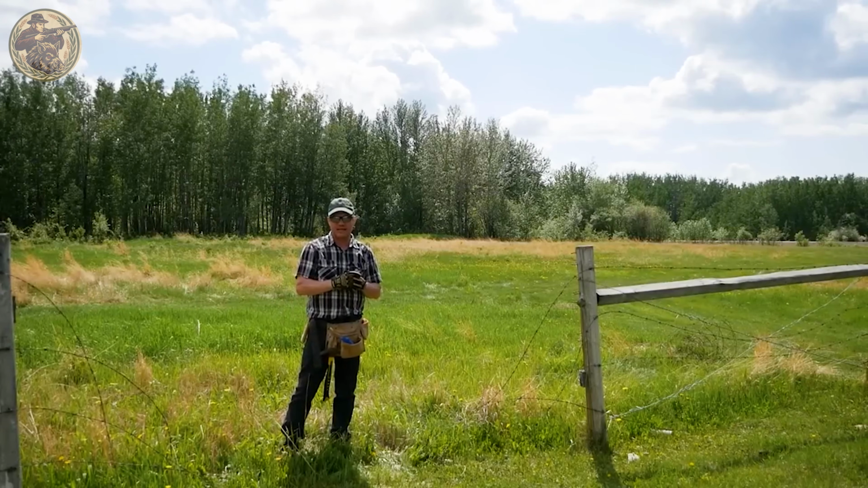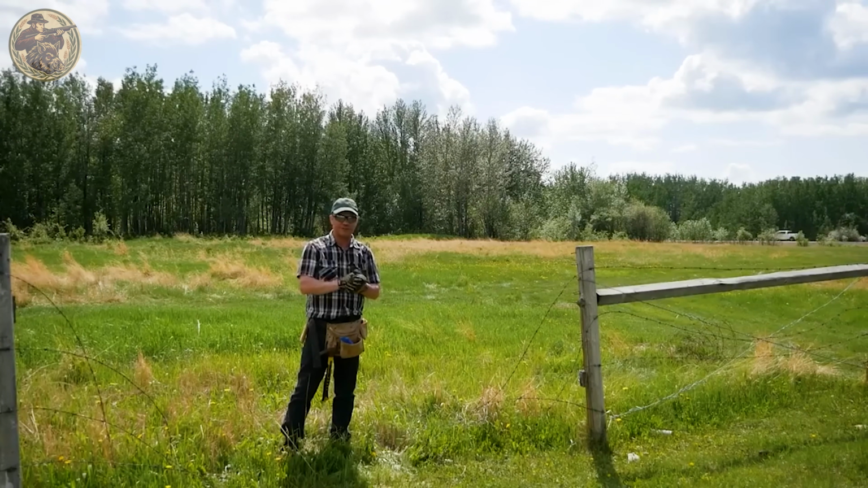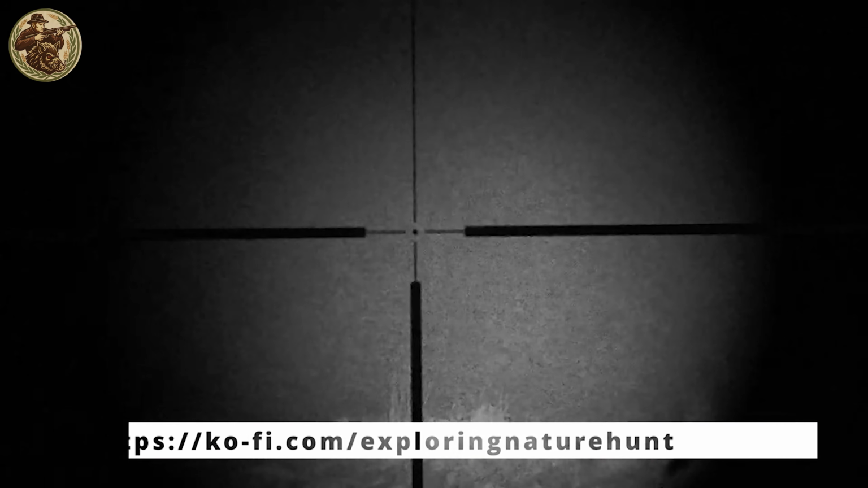To further strengthen these efforts, residents have begun installing electric fences around forested areas, a humane deterrent that discourages foxes from venturing too close.